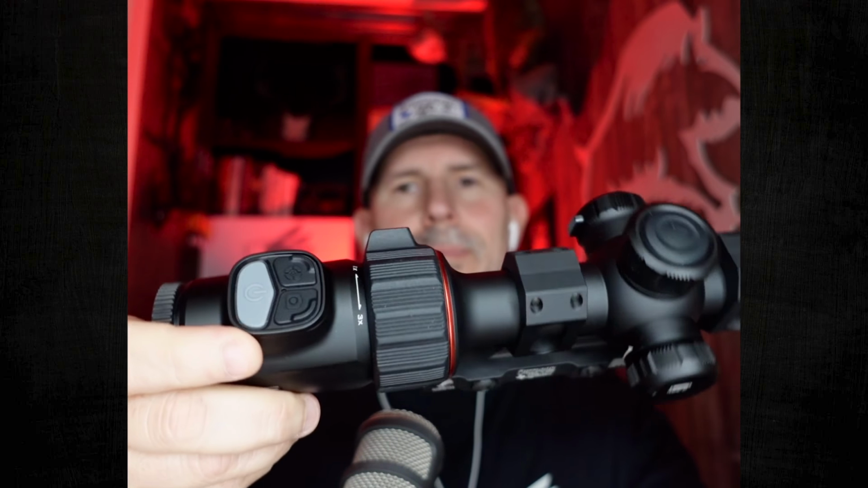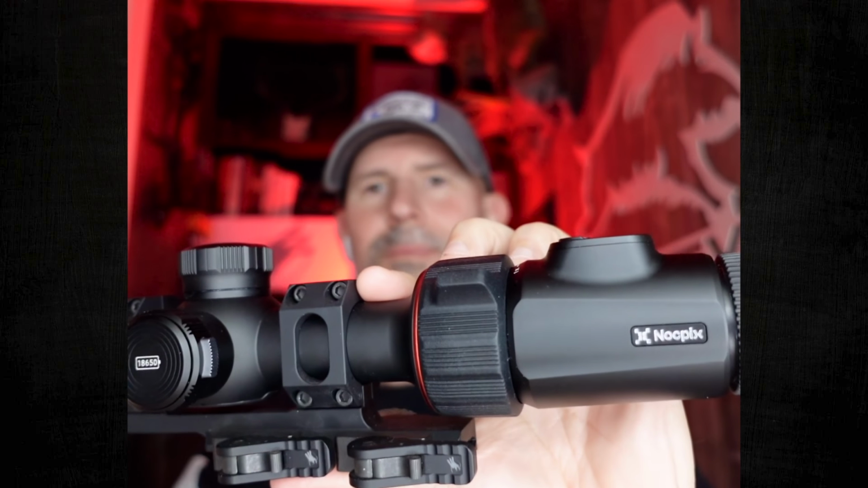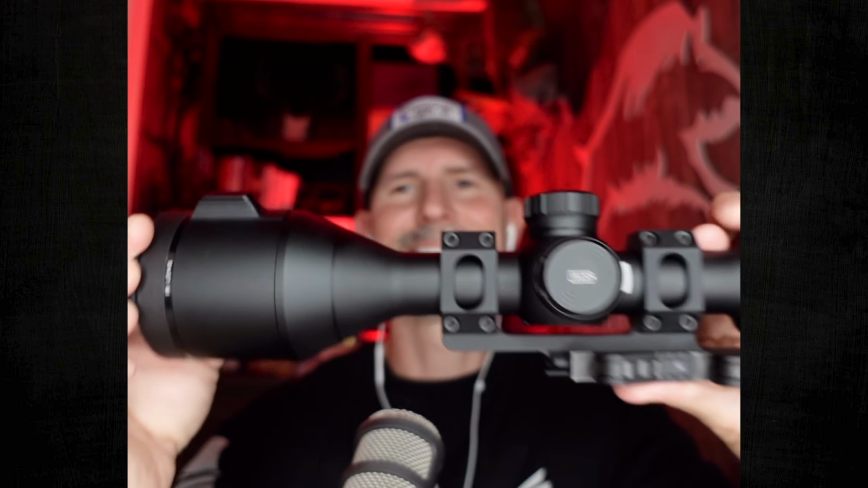So what you should never do is say, if you watched that review, this is the same exact scope minus the laser rangefinder, so don't watch it. Not saying that, but it is true. It is the exact same optic. That scope is $5,499. I think it's interesting to look at the pricing structure of where the Bolt originally was. Now you get the exact same scope, but better, with a laser rangefinder.